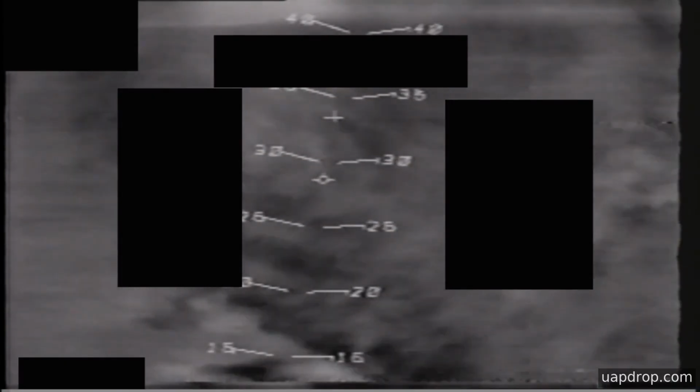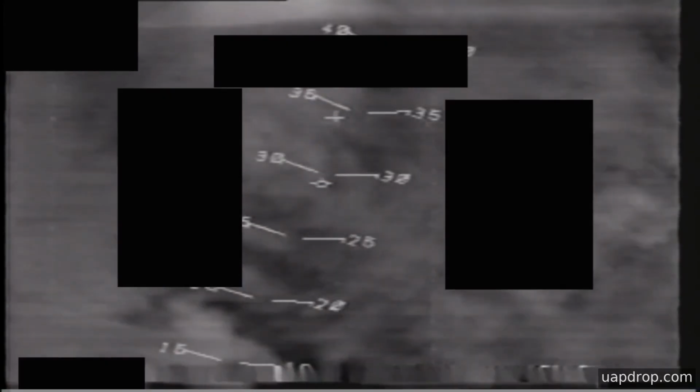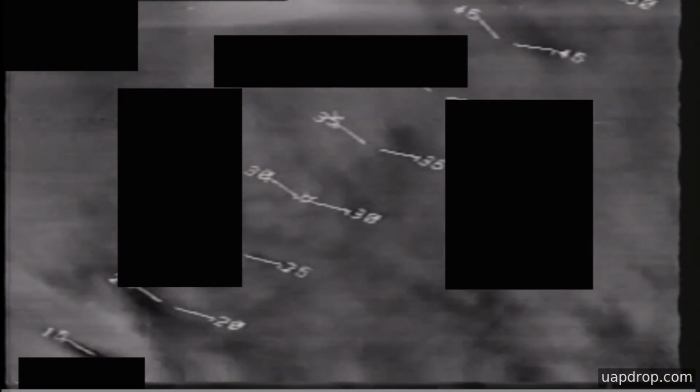Early in the clip, an area of contrast crosses the sensor field of view, entering from the upper right and tracking down toward the lower left. The object appears as a bright or dark signature against a largely uniform background, consistent with thermal or infrared imaging that shows relative heat contrast rather than visible color.